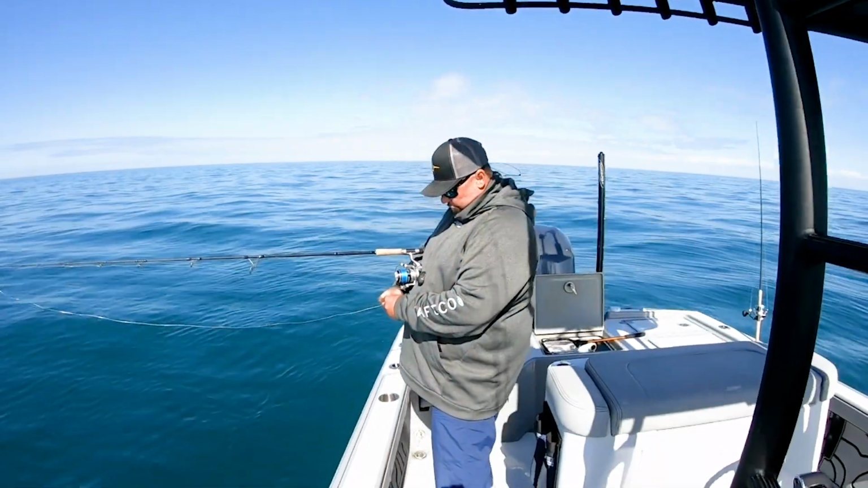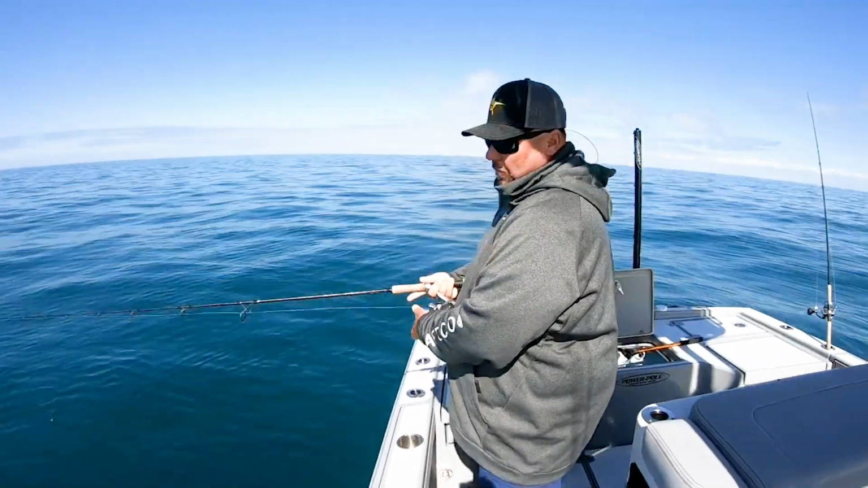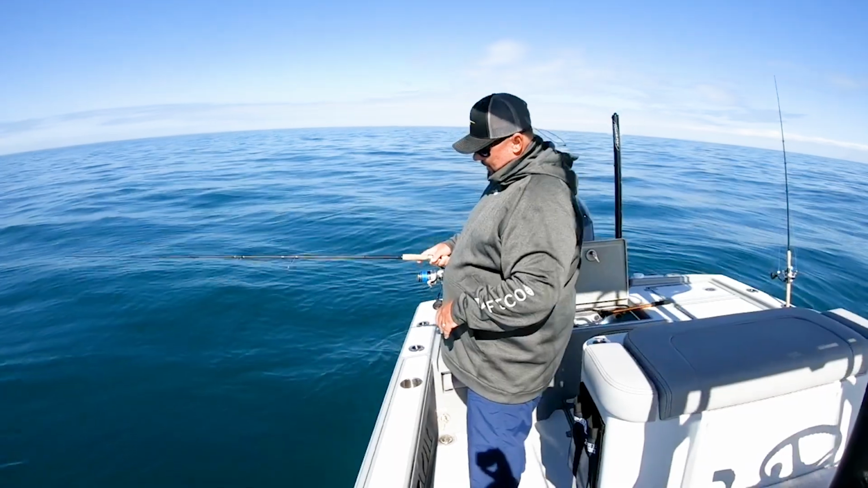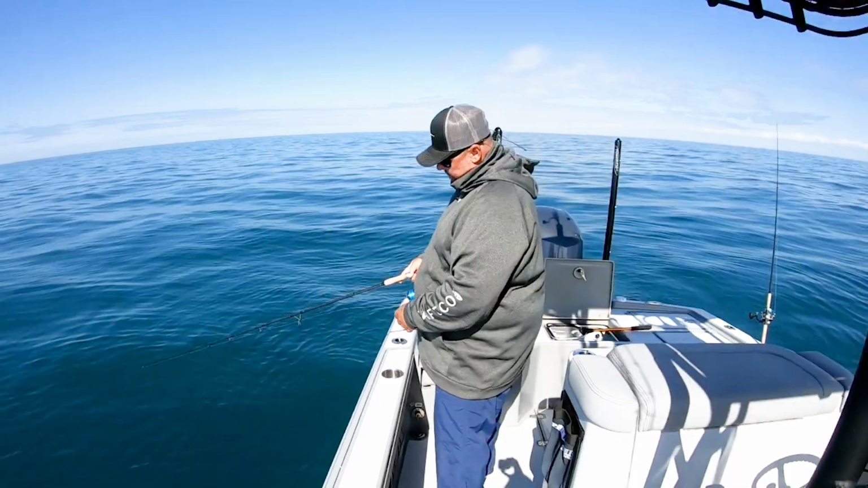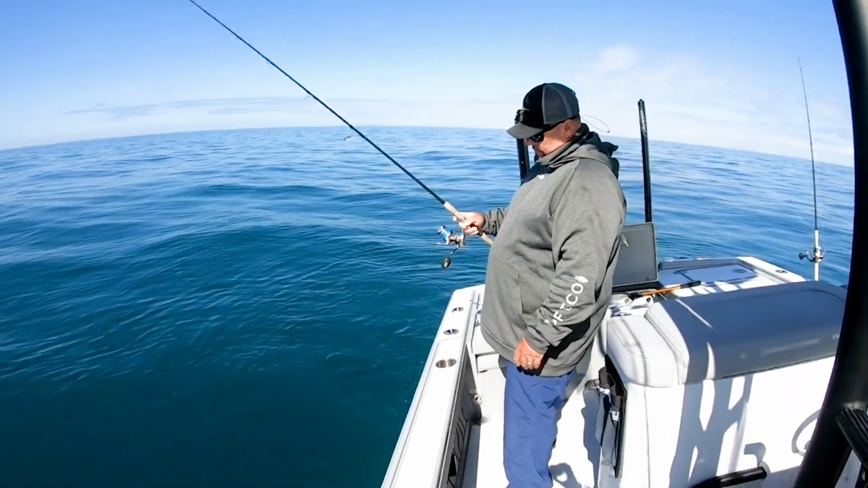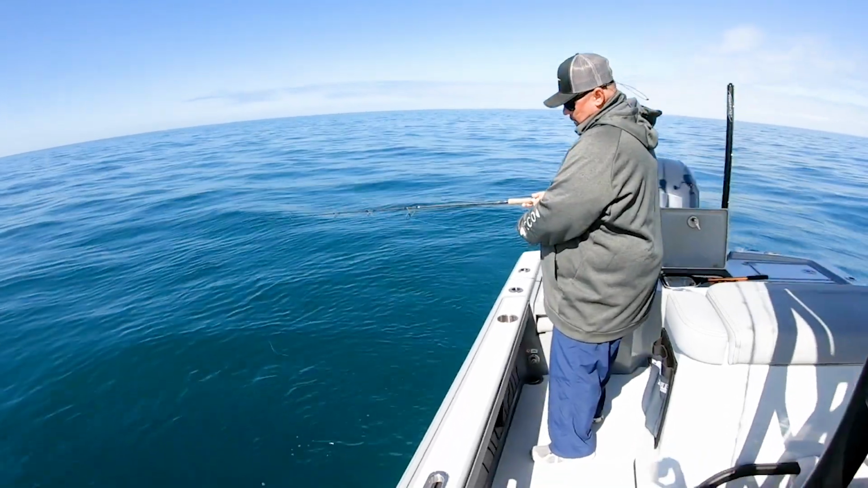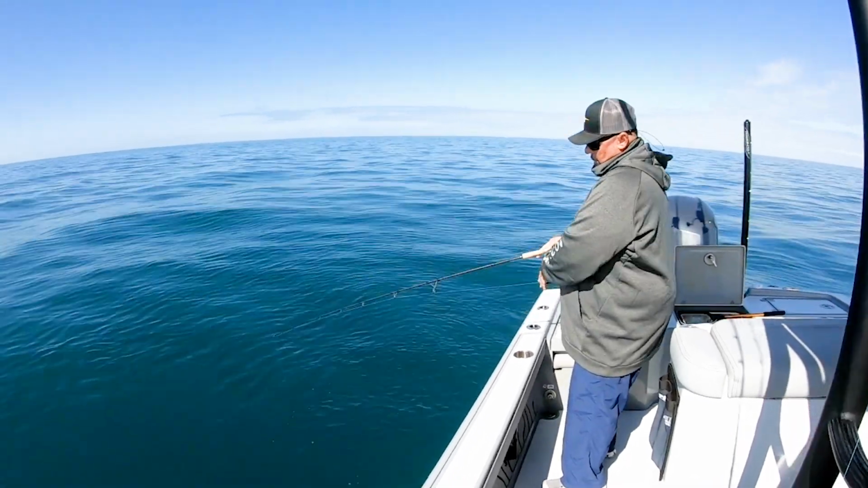All right, so we're just dropping live shrimp on a 1/2 ounce jig head, and we are right on the crack. I can see fish starting to rise to the surface, just outside of those cracks. So we're gonna see if we can get bit real quick. Almost there. I got the current sweeping that shrimp with that jig head straight back to the ledge. And he's on.